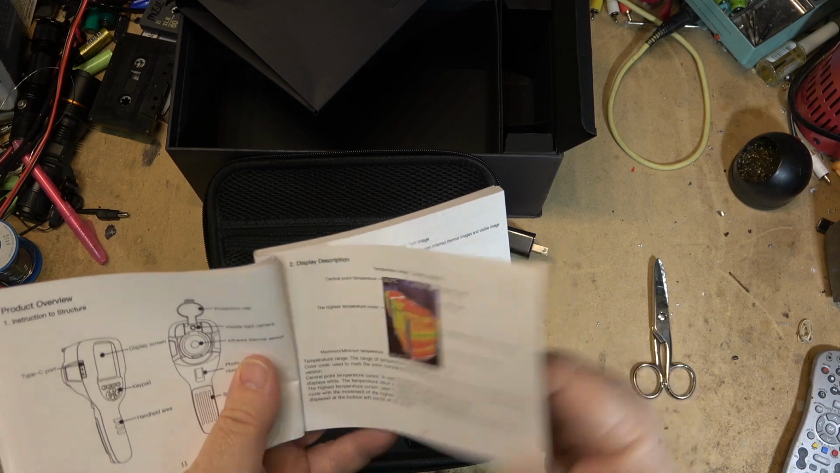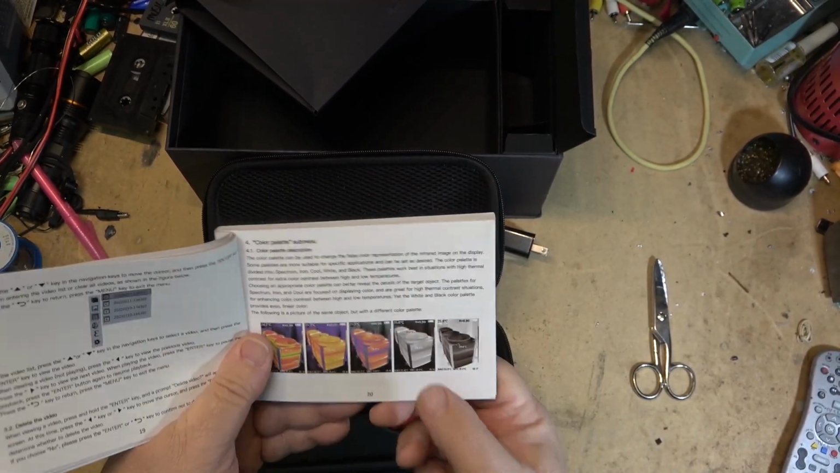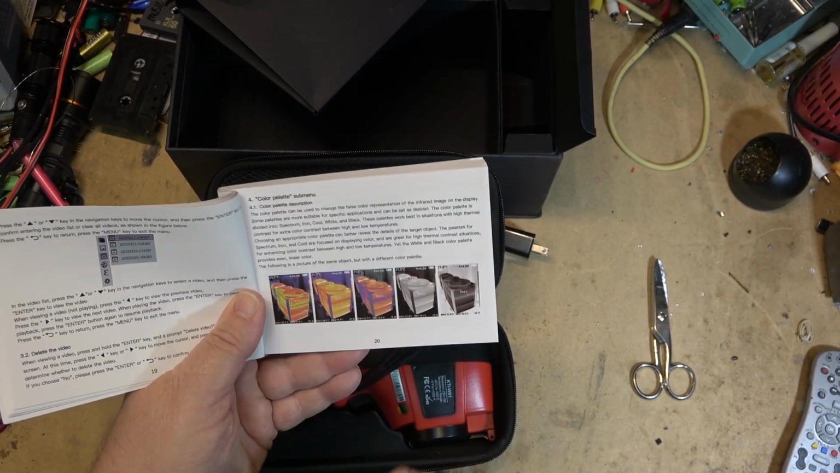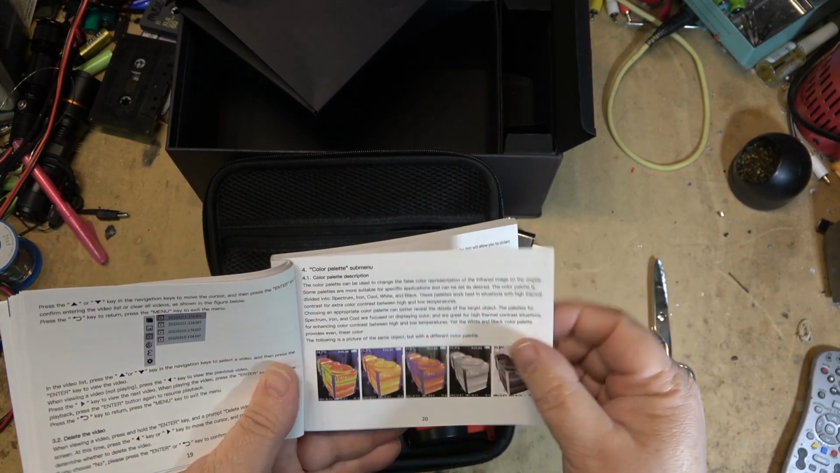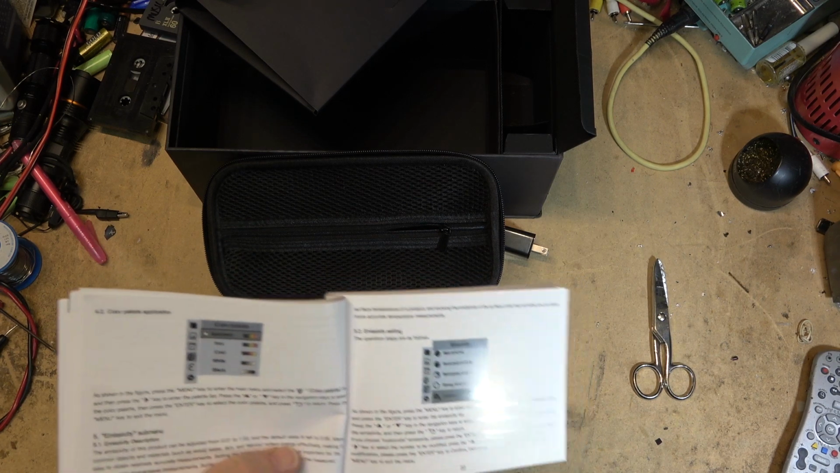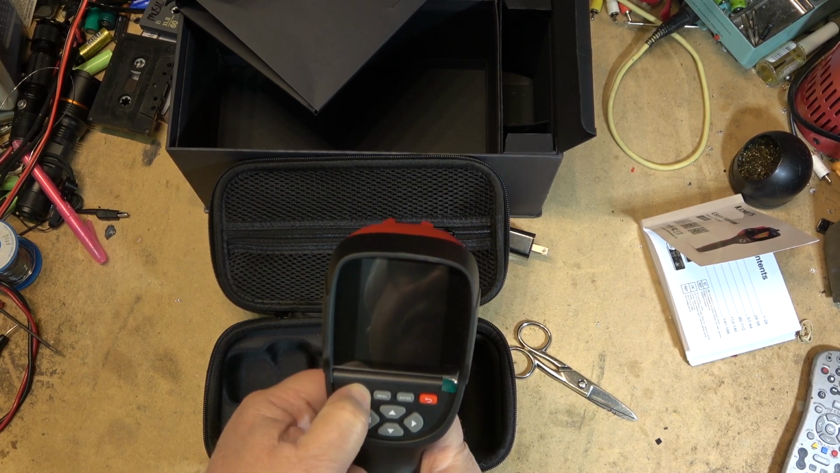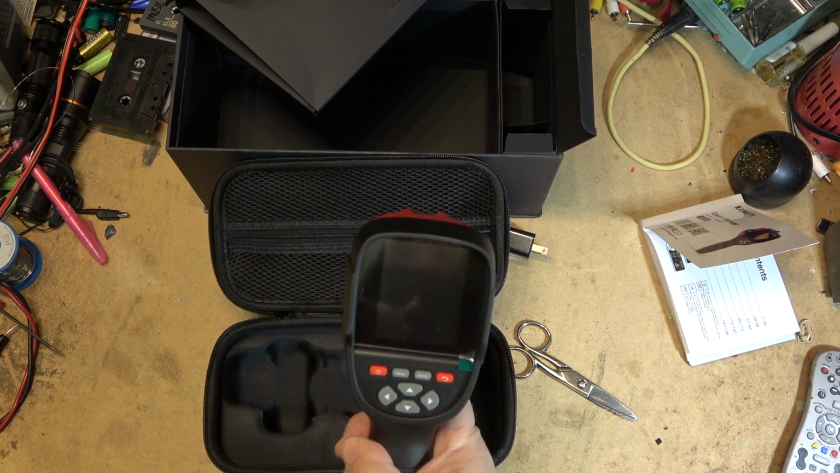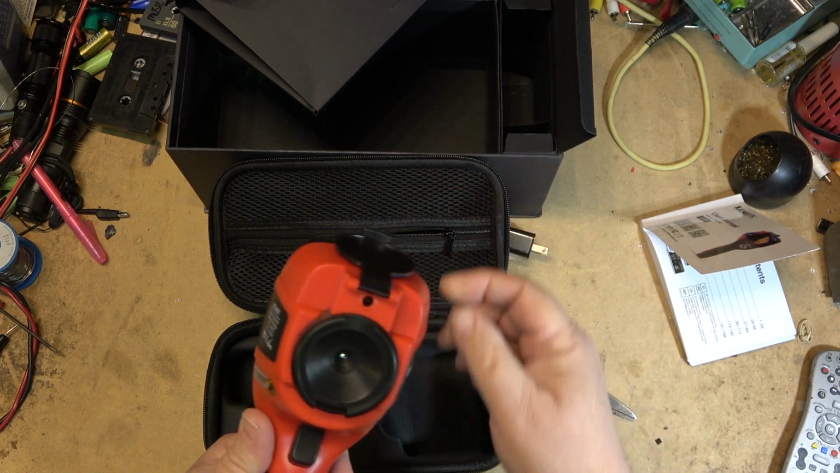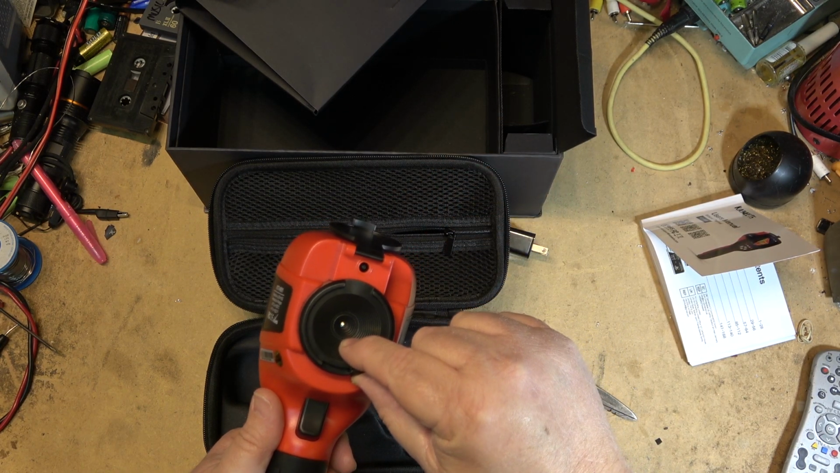I don't think we need to study this too much. Of course, it's got the standard black and white, either white hot or black hot, or your false colors, which will show different colors depending on the temperature. And you've got your spectrum, iron, cool, white, or black. The unit, I think, is pretty self-explanatory. If I turn it on, I press the power button, and that'll turn the unit on. Open the lens cap. There's the visible camera, and the infrared camera is down here.